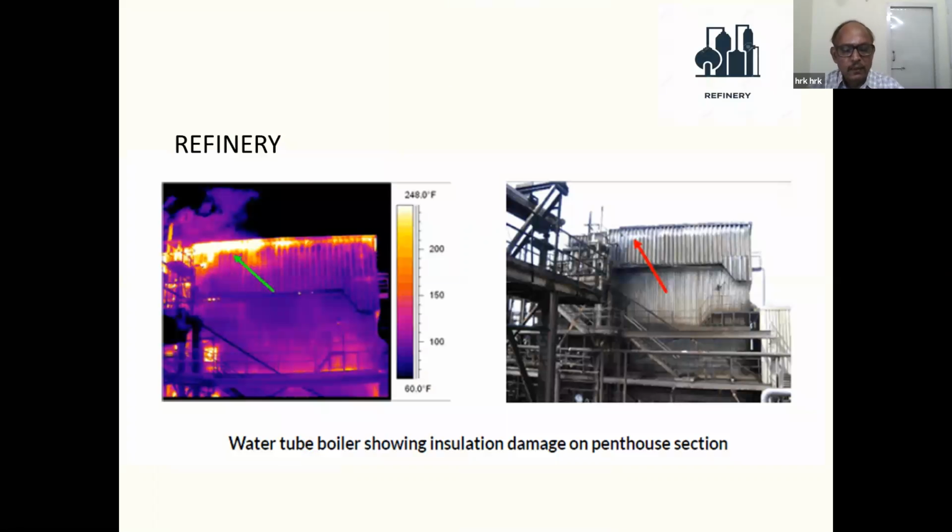This is a thermal image taken on a water tube boiler. Where there is a bright spot, you can see the hot spot, and then we can see the temperature. On the scale, it is more than 200, 250 degrees, 220 degrees. In that case, steam is leaking, so there is a loss of steam and a loss of energy.